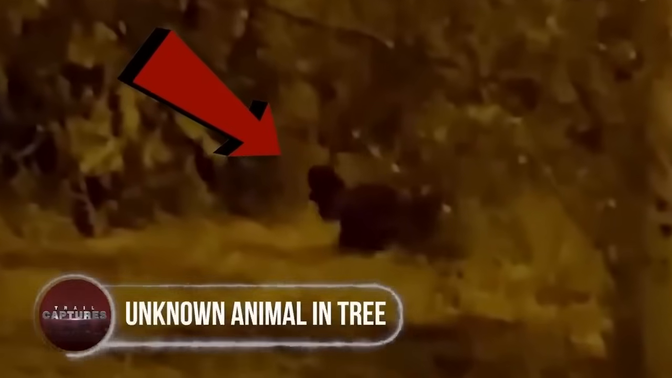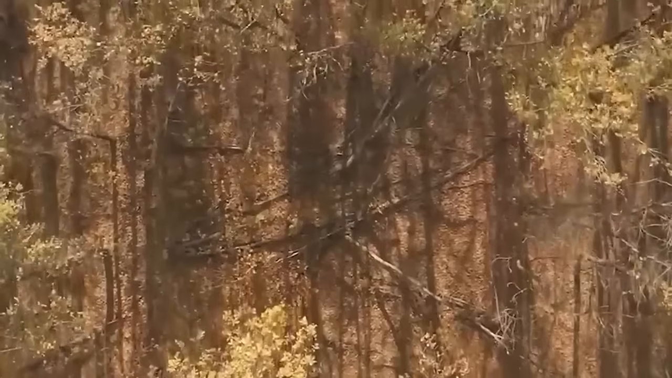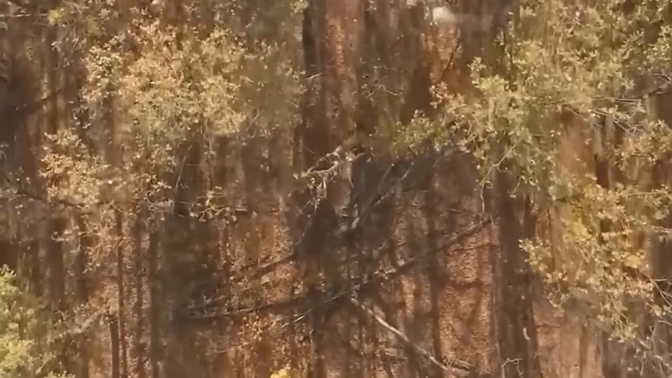Unknown animal in tree. Although this may have the closest resemblance to that of an animal, it certainly does not behave or structurally look to be one. A family, while passing through the streets of Acapulco, Mexico, bumped into this unrecognizable animal.